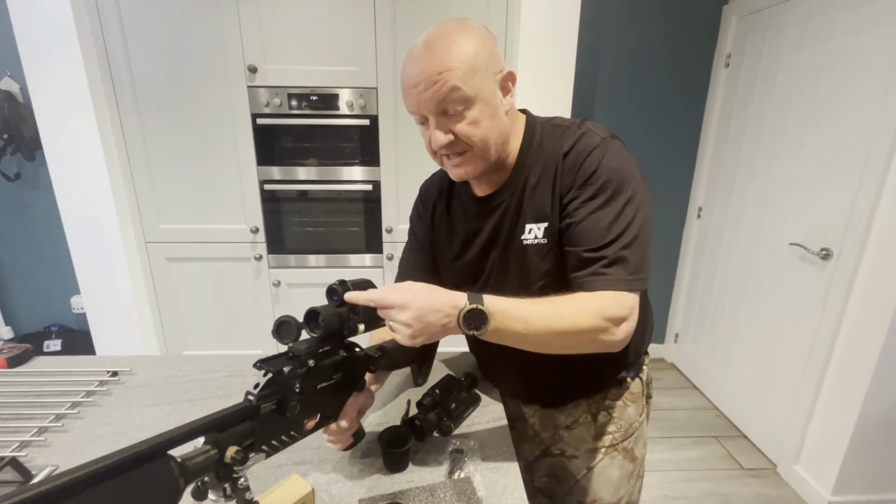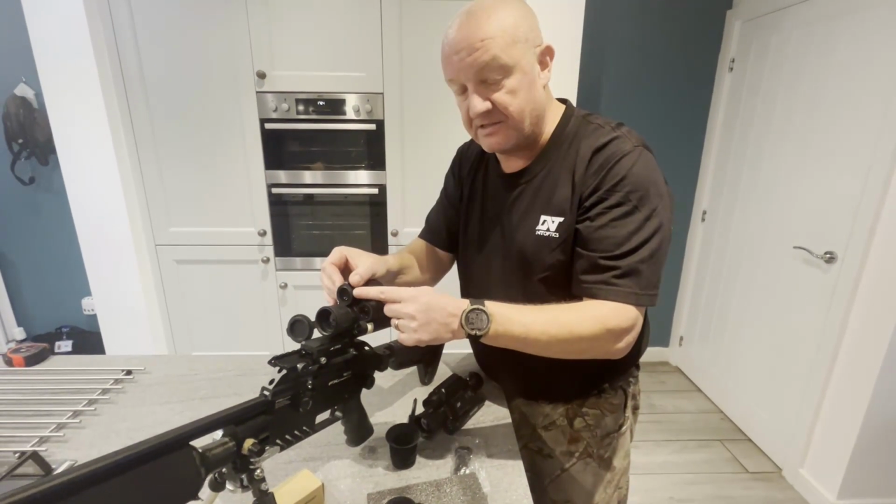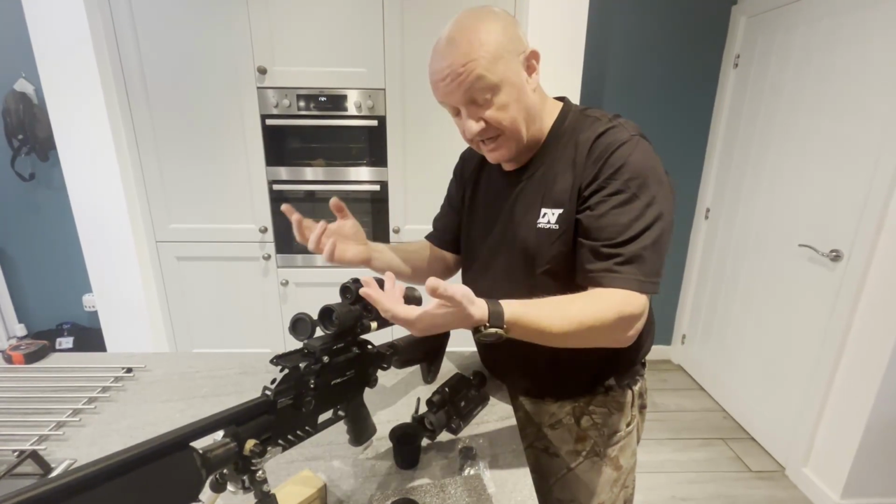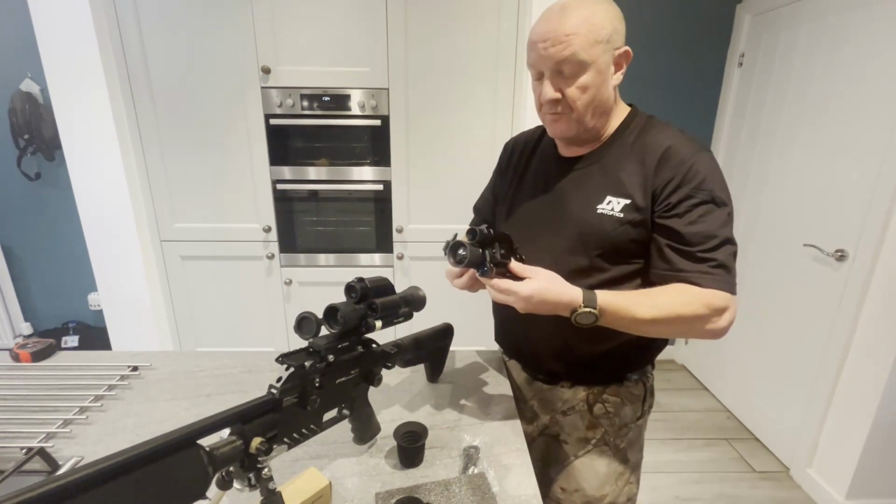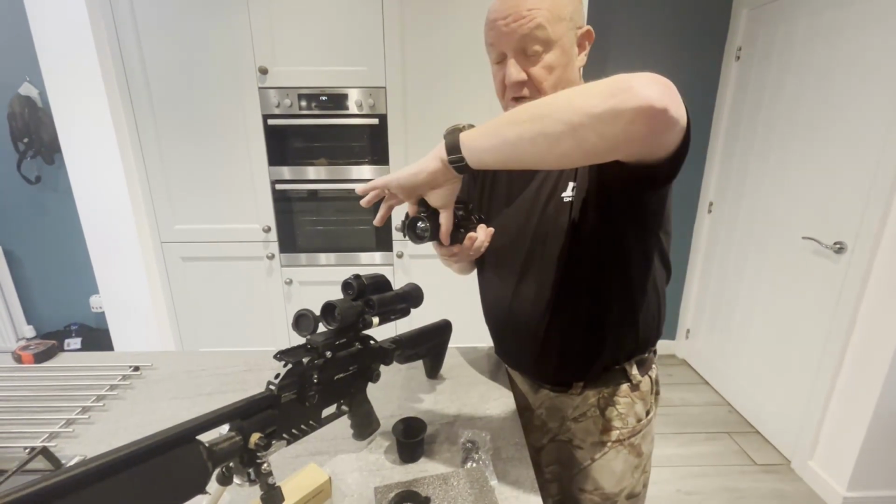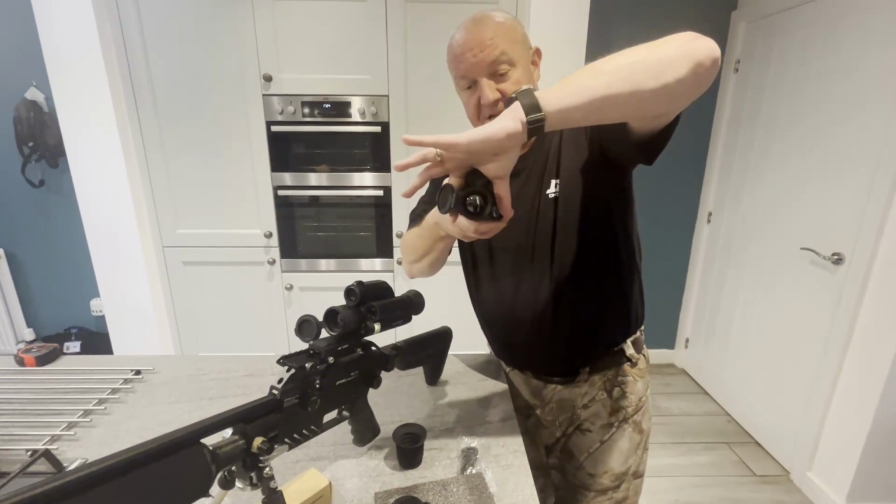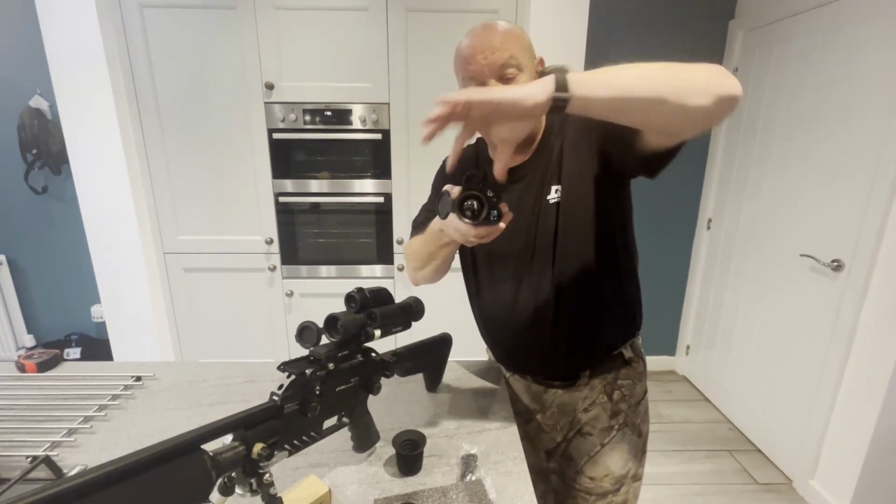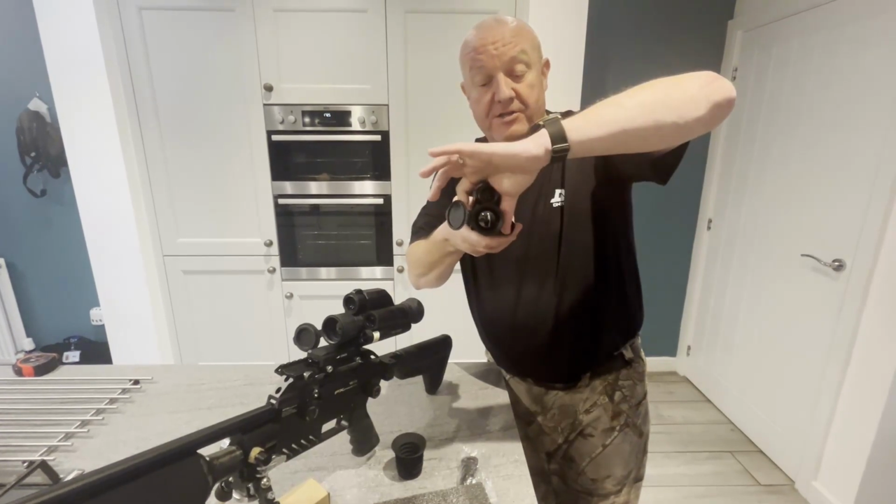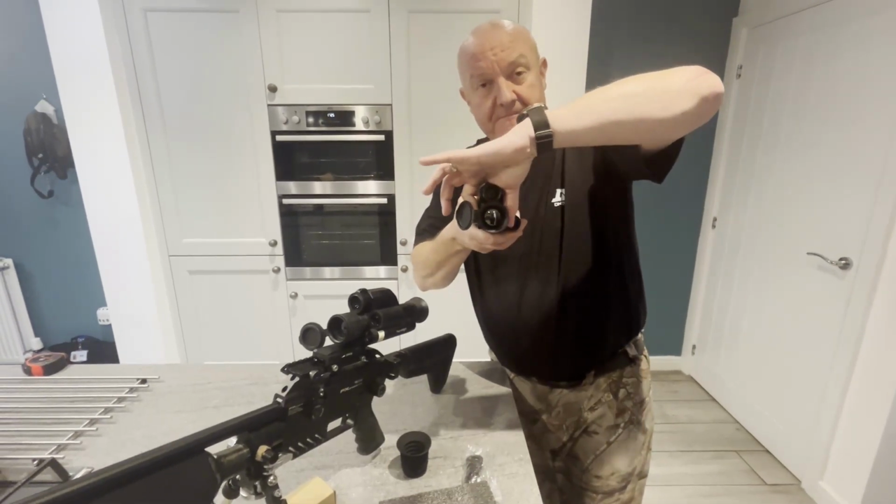But what you run the risk of is covering the digital or night vision lens and blurring the screen out. I have done that a couple of times until you get used to it. But if I come back to this, you can eliminate that because you can actually rest your hand on the top there. I hope you can see that okay. And you can't block the screen off on the day and night vision one while you focus the thermal underneath.